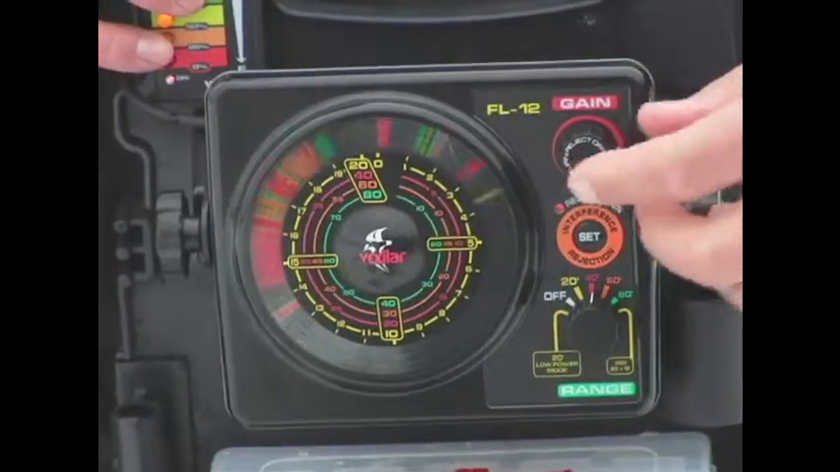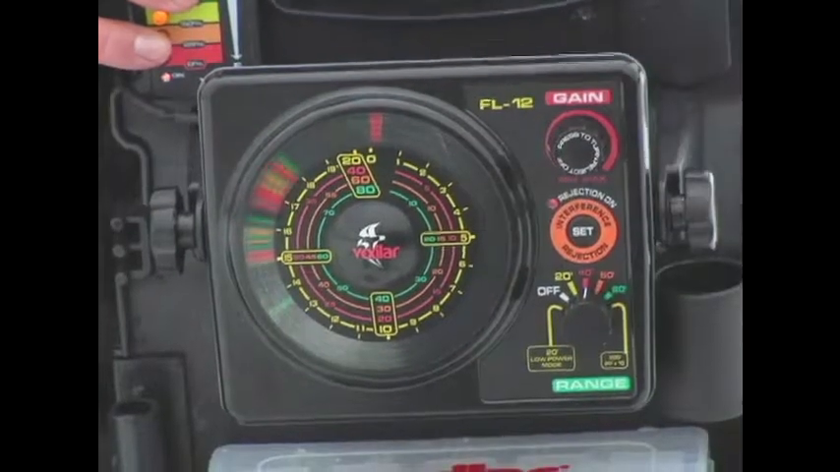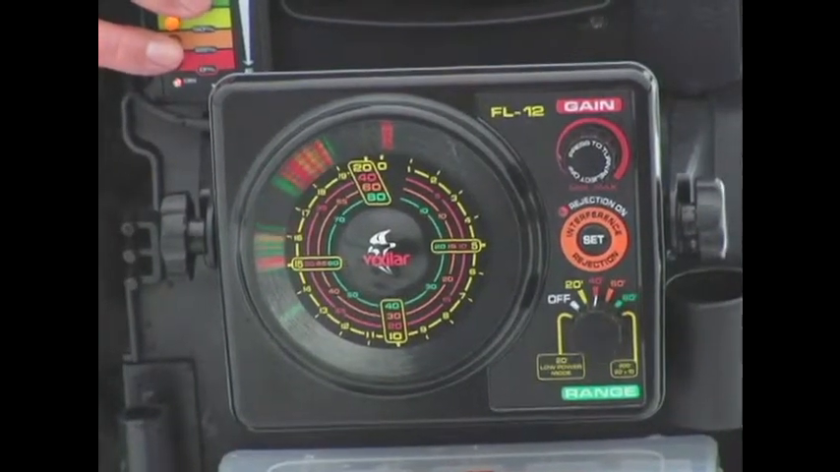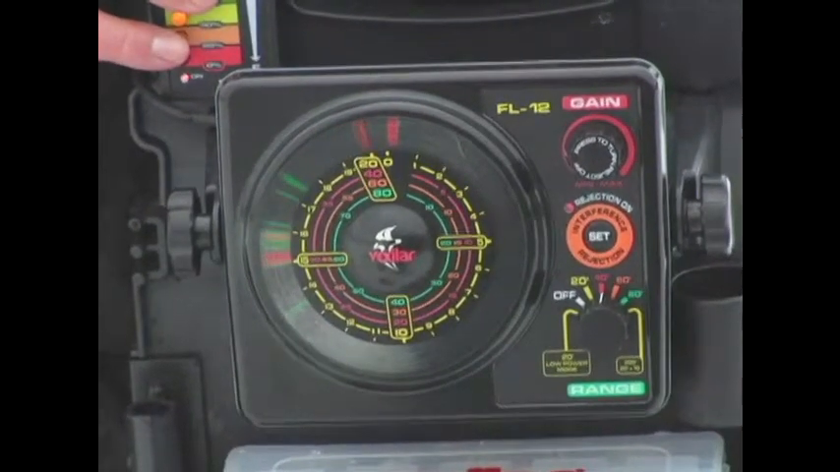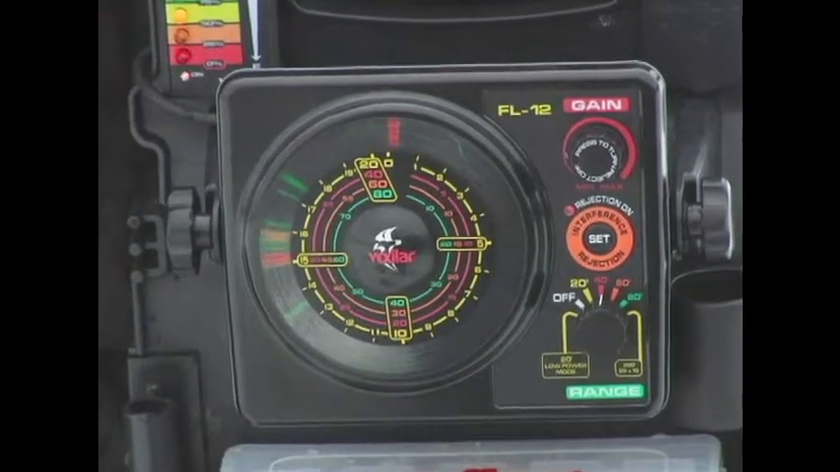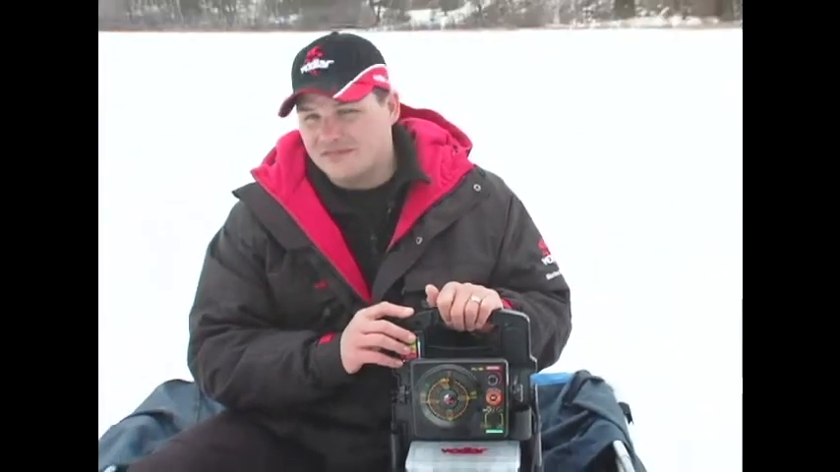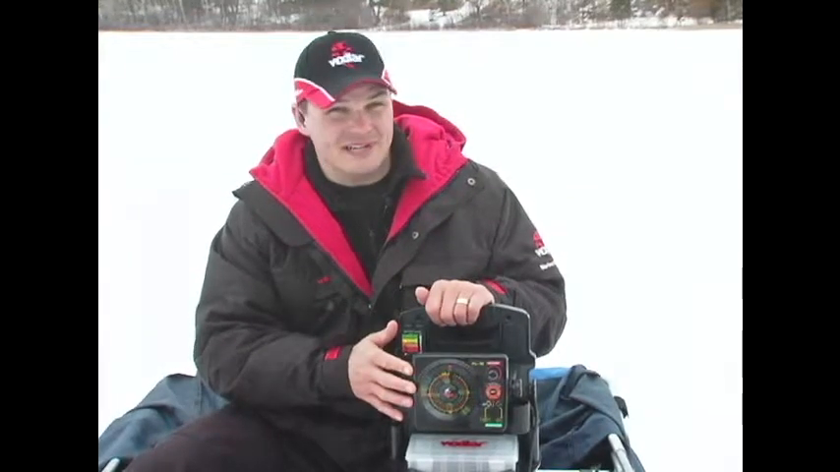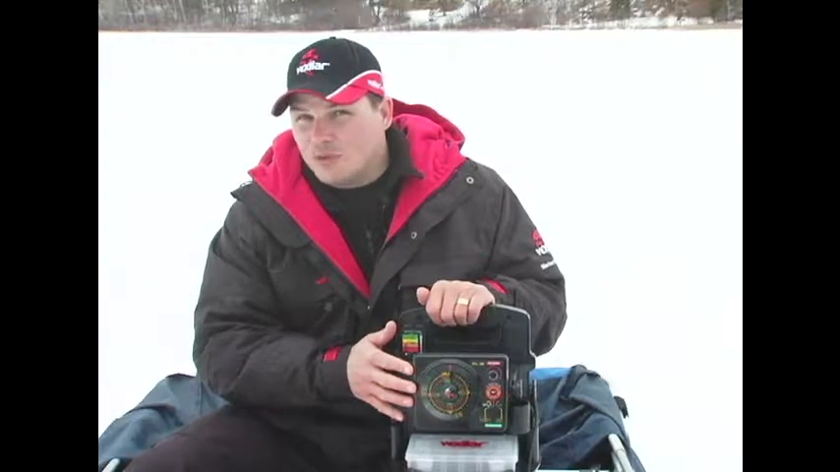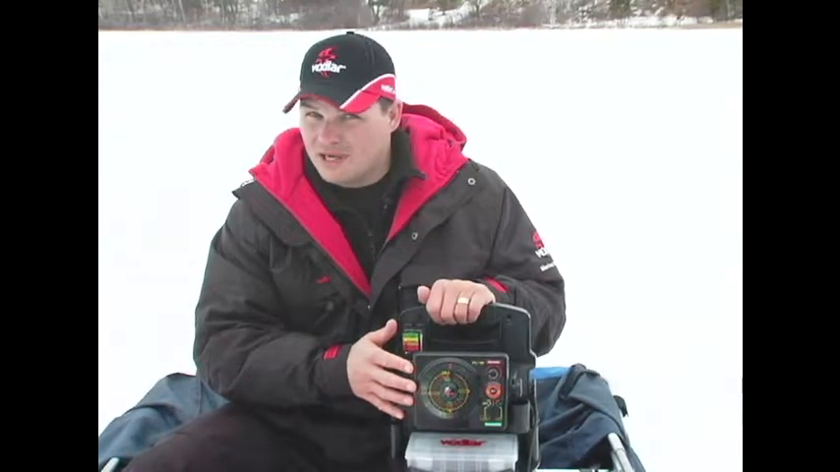If you keep your gain as low as possible, you're less prone to pick up excess interference. Also, I should point out that only one unit needs to be adjusted to clear out the interference to both units. If you're fishing with several units in a small area, you'll have to find a setting that's good enough and be able to work around the small flashes of interference that come and go. Your FL12 is designed with the most advanced IR rejection system possible.